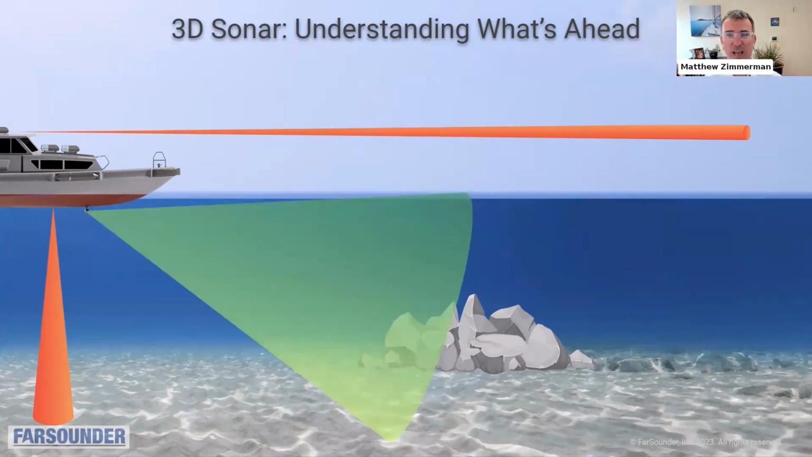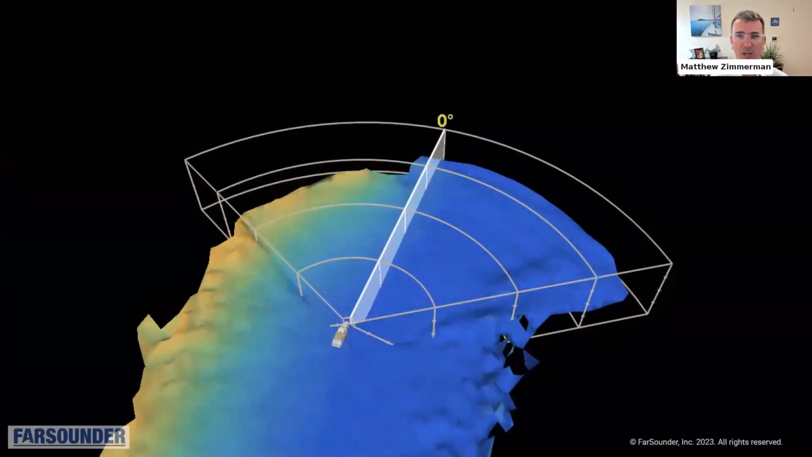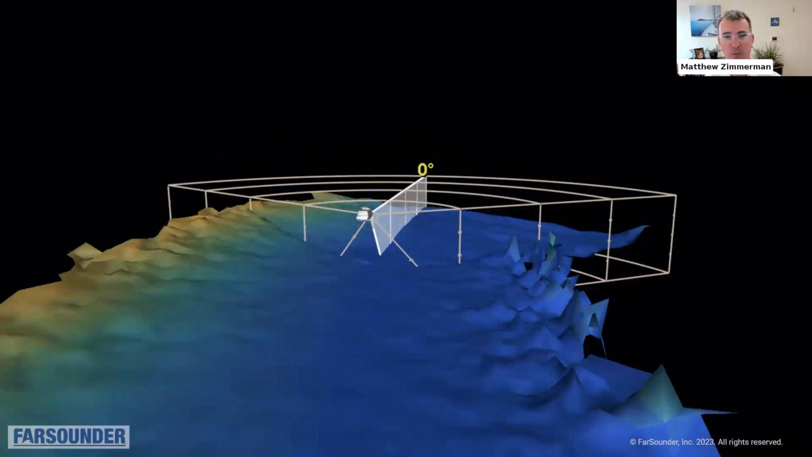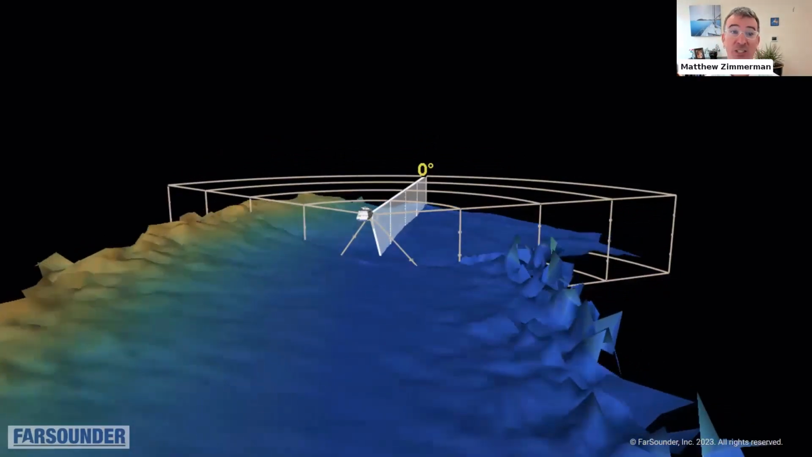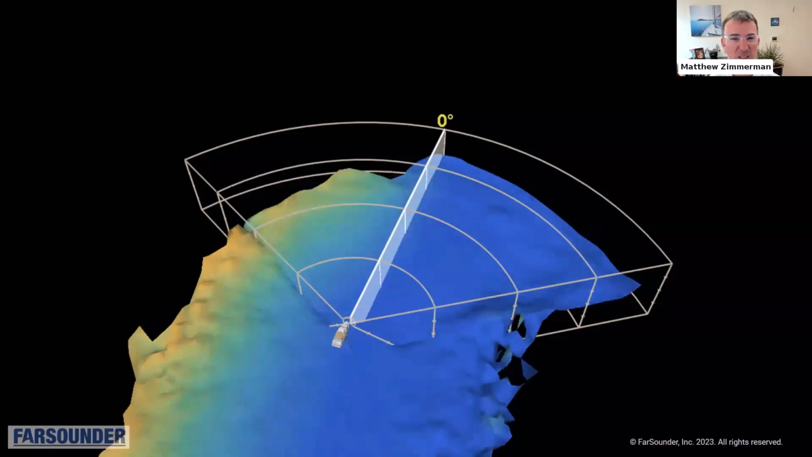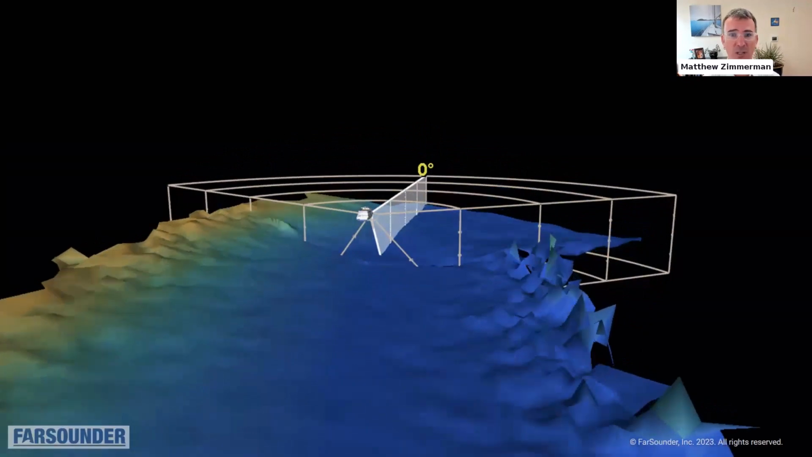So to be an effective navigation tool, a forward-looking sonar must have a wide field of view and a fast update rate, and be capable of sensing from the sea surface all the way to the sea floor. And that's exactly what FarSounder's unique technology can do. Here's an example of our product's 3D sonar information. We generate a complete image ahead of the vessel to navigationally significant ranges with a single ping. The idea of this capability is really quite simple, but we've been working and developing this technology for many years, and last month we celebrated 22 years.